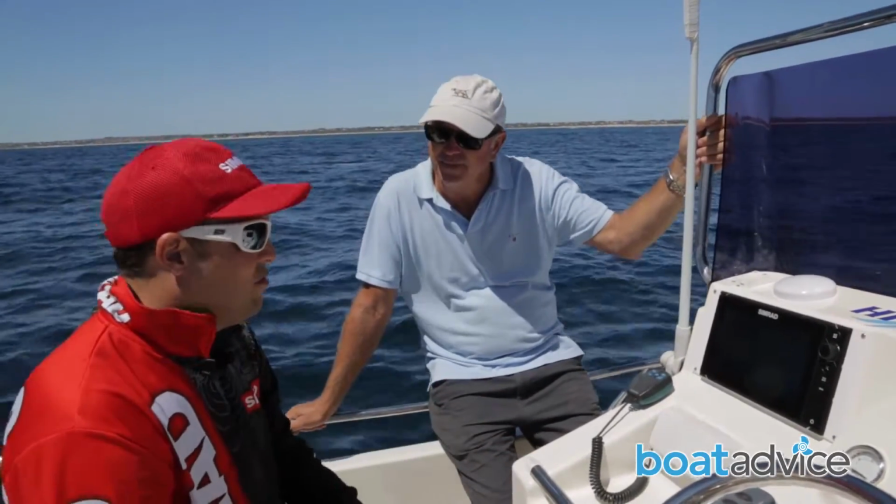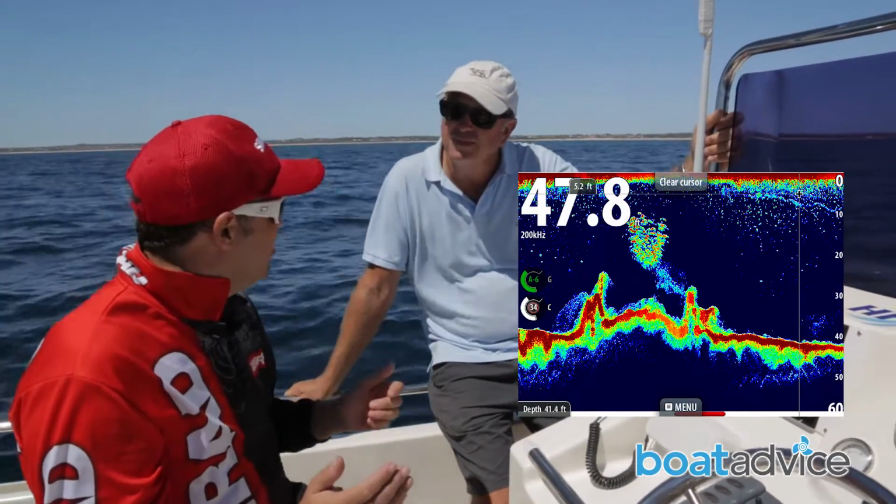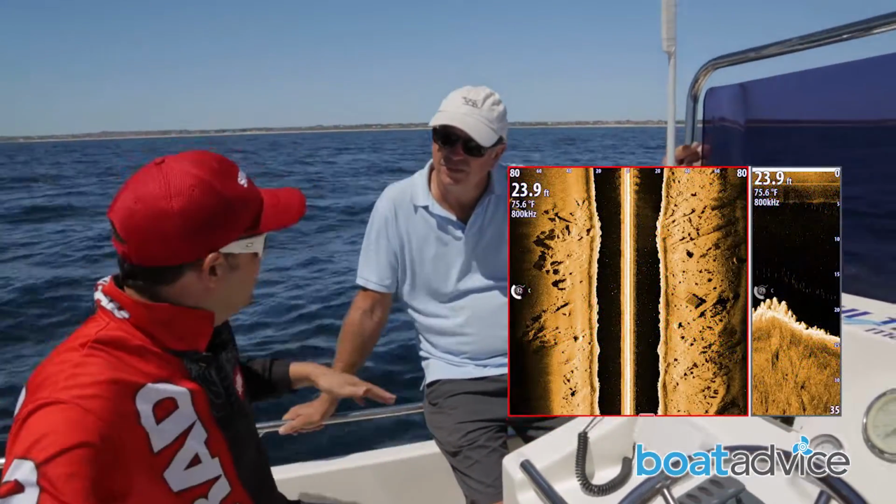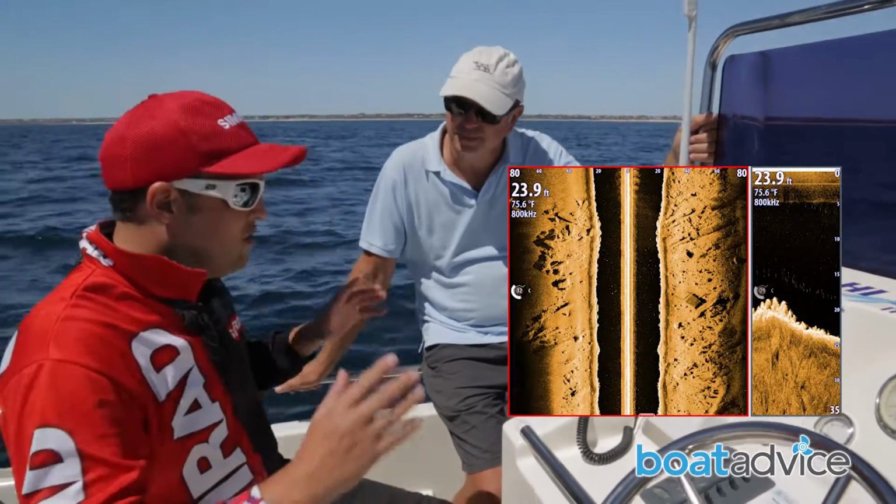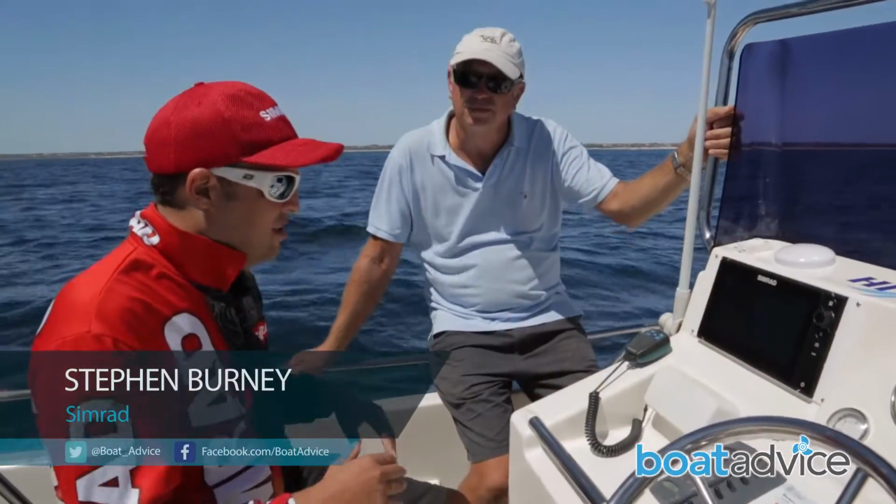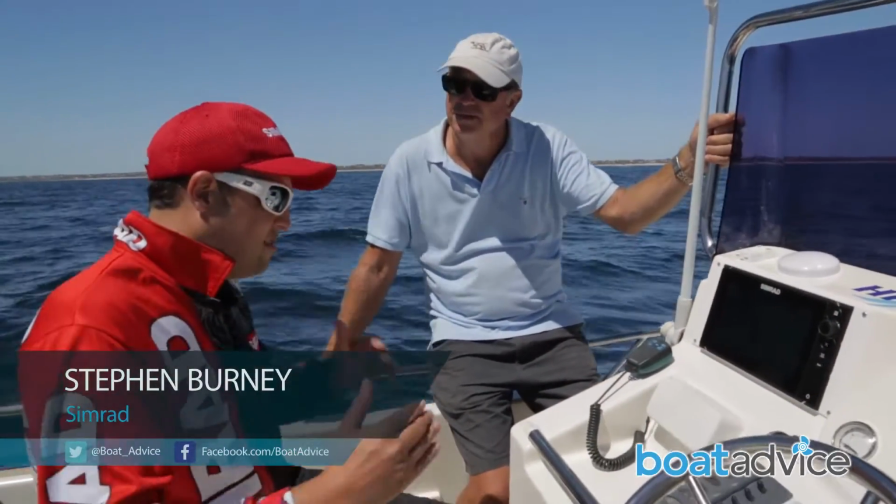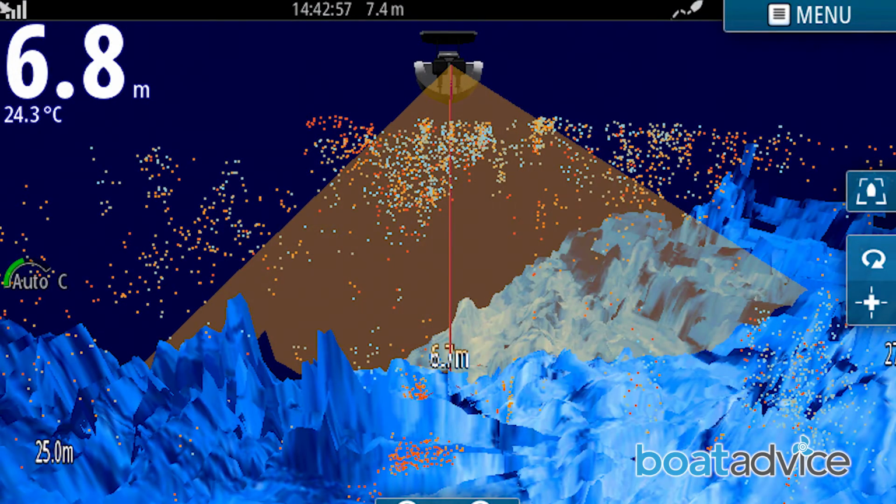Well, up to today we've always known down scan sonar, which has been about for a few years now. After that came the structure scan, the 2D imaging, so you can look left and right of your boat. It's a really good way to find structure and see what's going on on the seabed. But now the next step in technology is the 3D. So the 3D now brings everything to life.